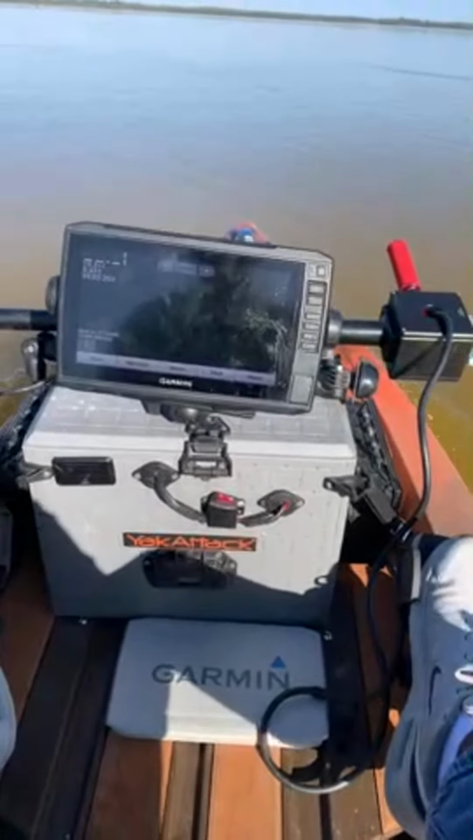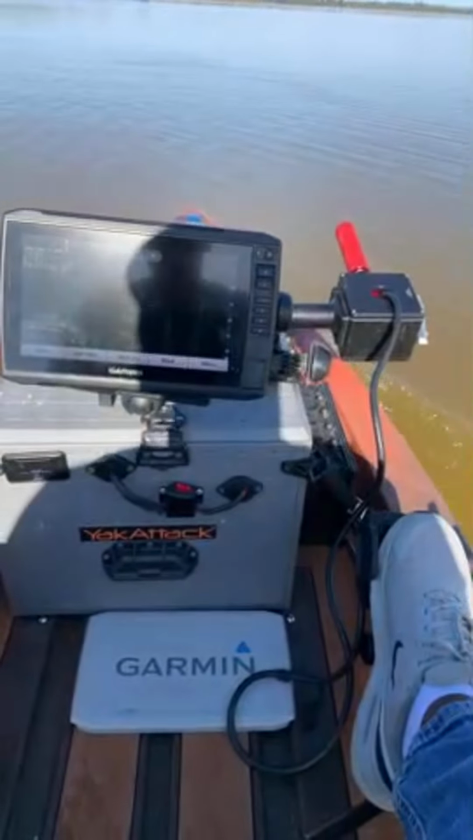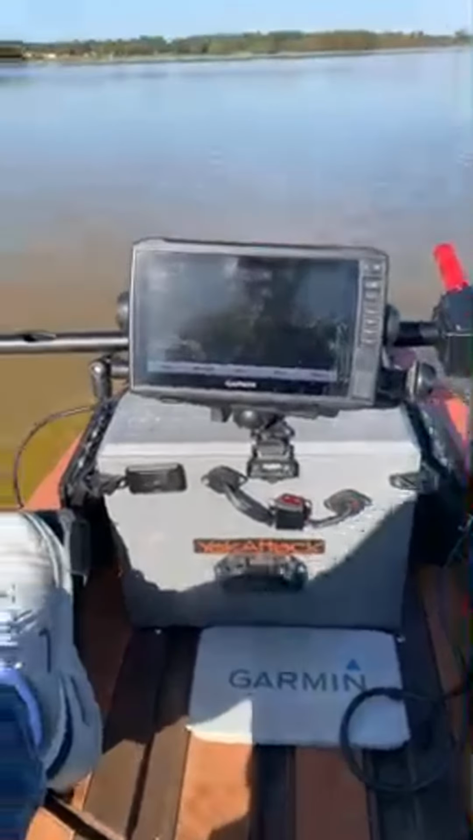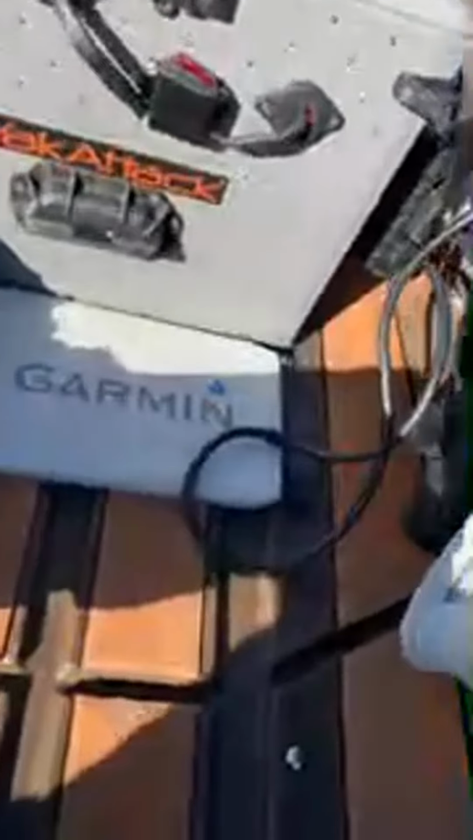Now I'm using my Garmin motor, wide open right now. I'm only doing 3.8. Of course, that other motor is probably dragging. Let me pull it up. Put this phone down for 1 second.